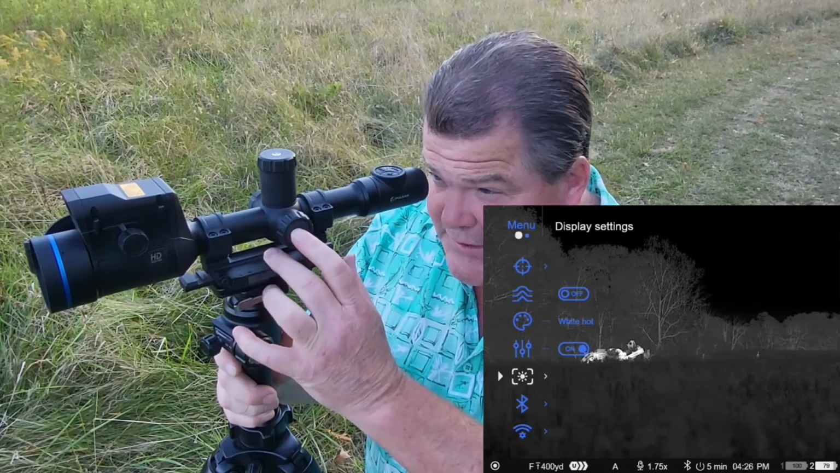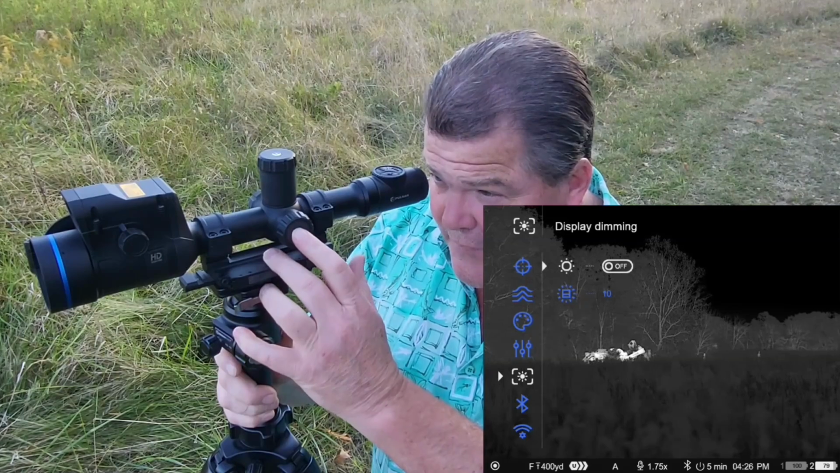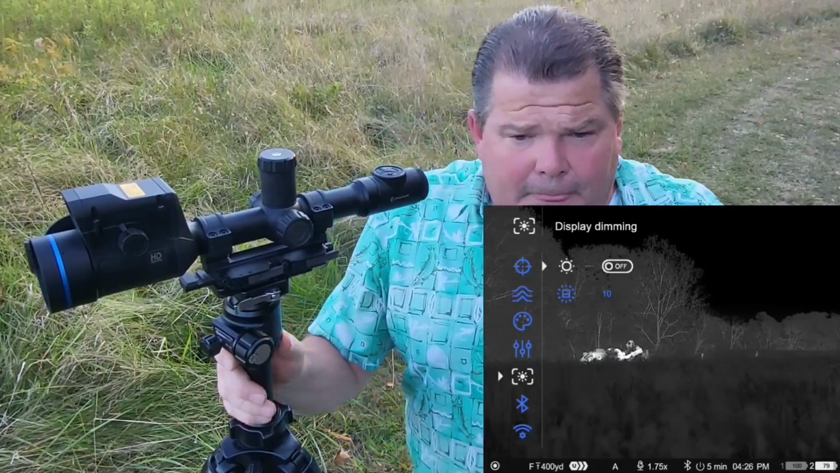The display settings are basically the auto display dimming feature. If you just turn that on, you'll see where it takes the whole display brightness down, and I mean, it takes it way down, and it can really be handy in very dark ambient conditions. So previously, if you had brightness down to 0 and you made an adjustment again back to that 0 brightness, 6 contrast, the image looks good, but you're as low as you can go on brightness, and it's still a little too bright for your eye and the conditions.